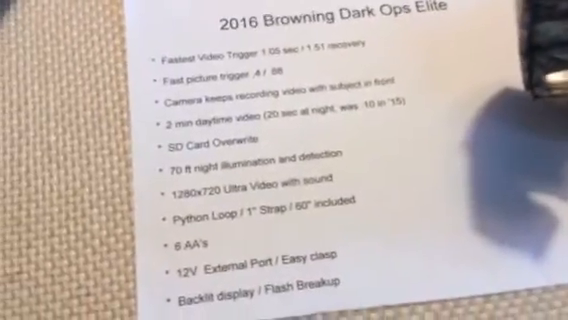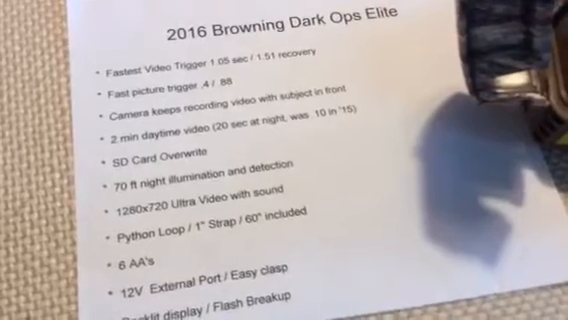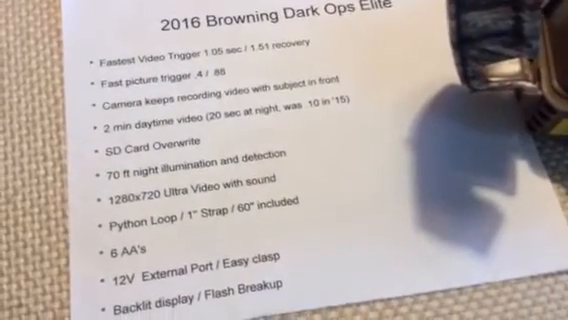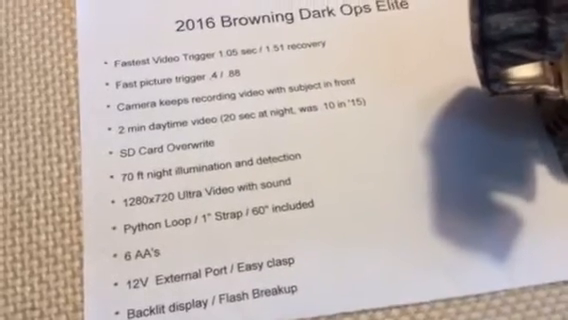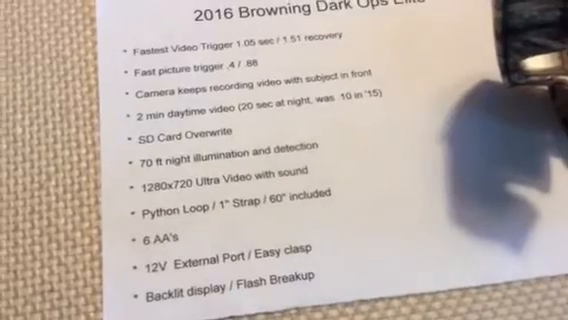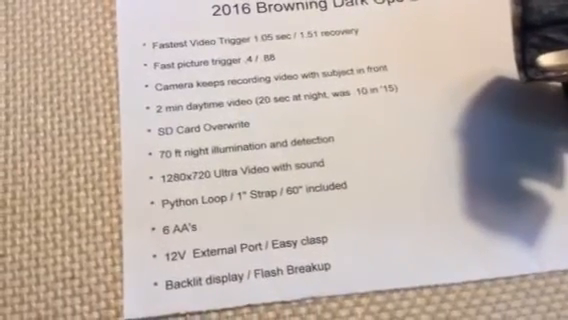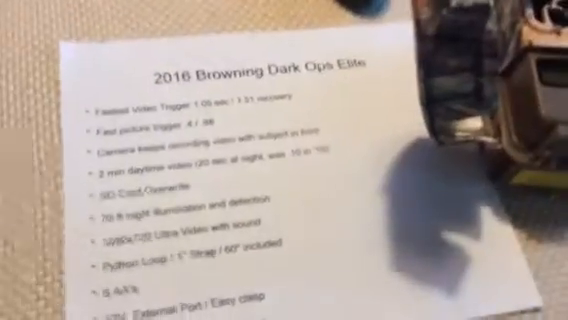This is fantastic if you've put it out for a multi-month soak. Maybe you have forgot about your camera, or you've been just waiting to get back to the lease and you want to know what's recently happened on the camera. Well, the camera will still be out there chugging right along if the SD card had gotten low. 70-foot nighttime illumination and 70-foot detection on this camera.